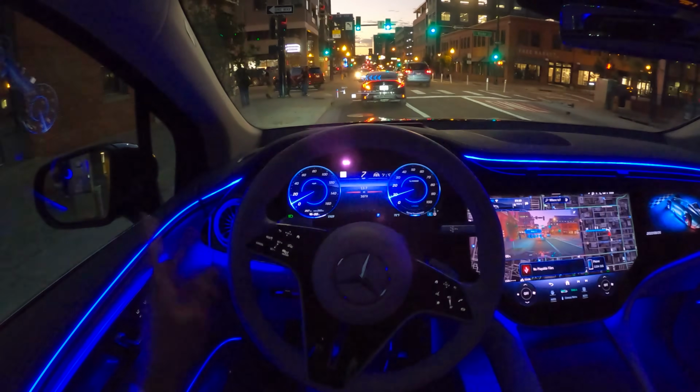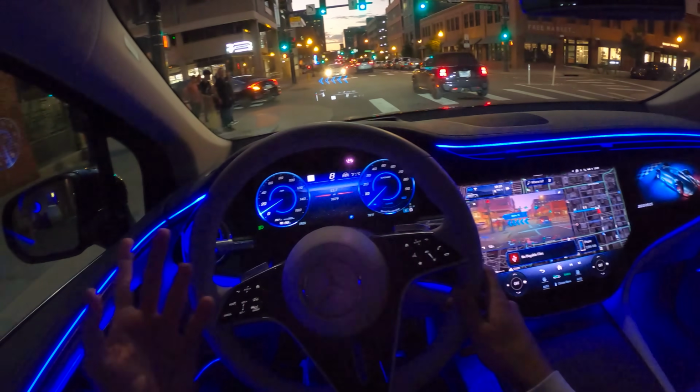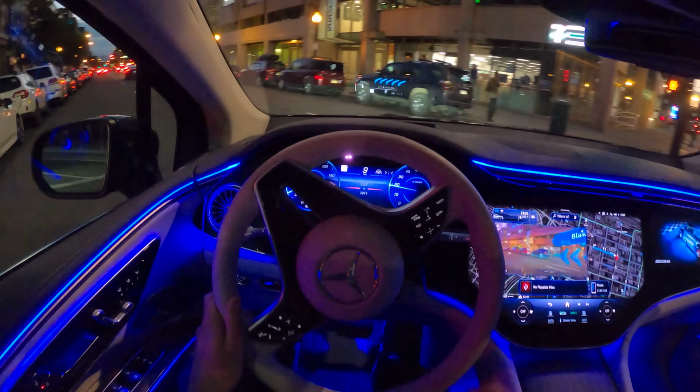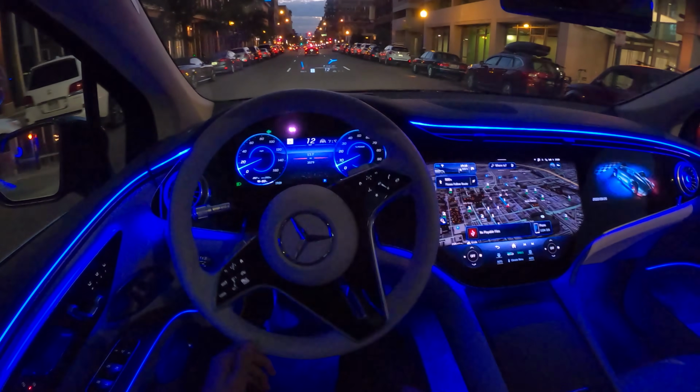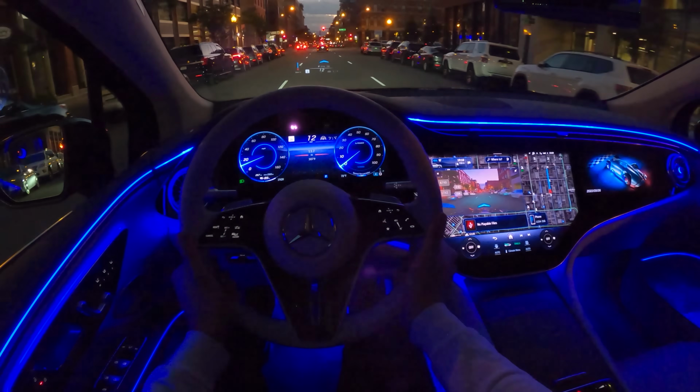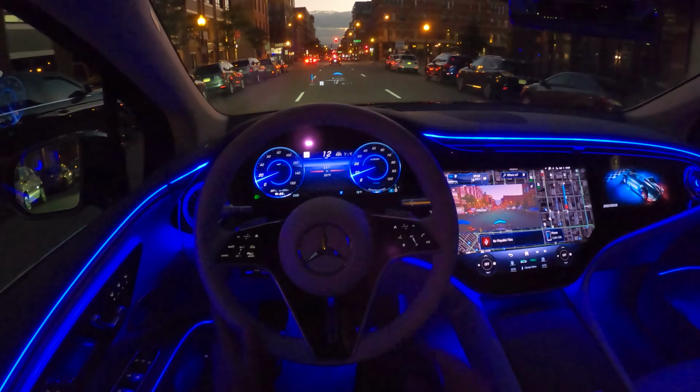We also have double glass windows here, plus we have a lot of noise cancellation in the inside, which is also very cool in the EQS SUV here. Wow, just look at the interior. Enjoy today's night drive, guys.